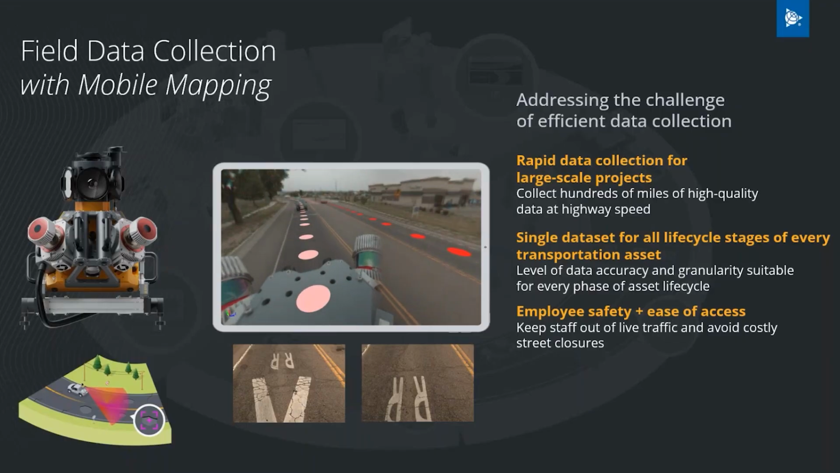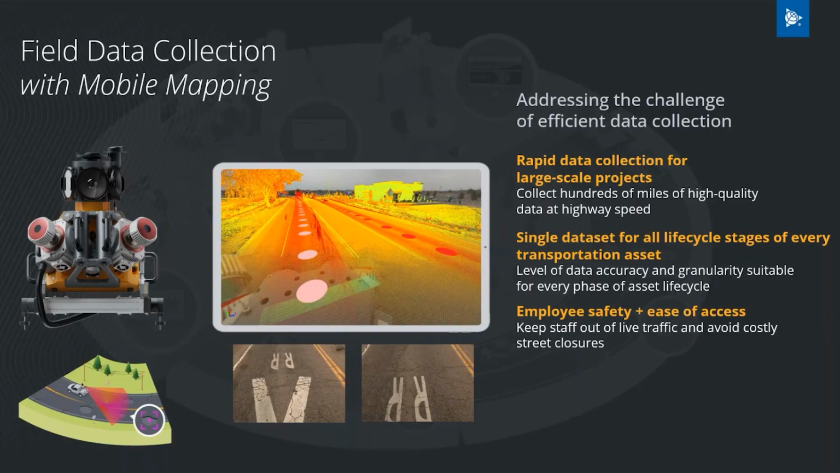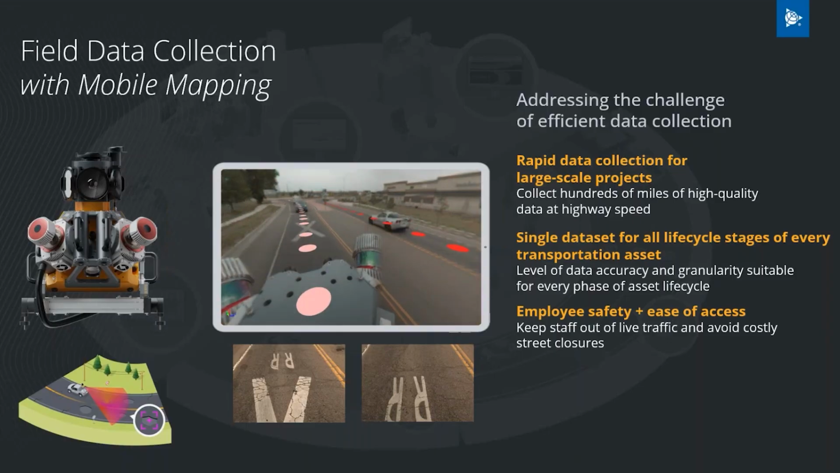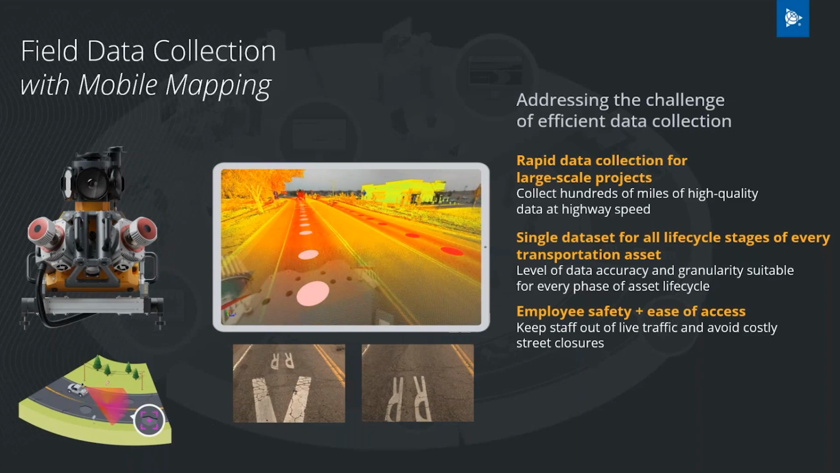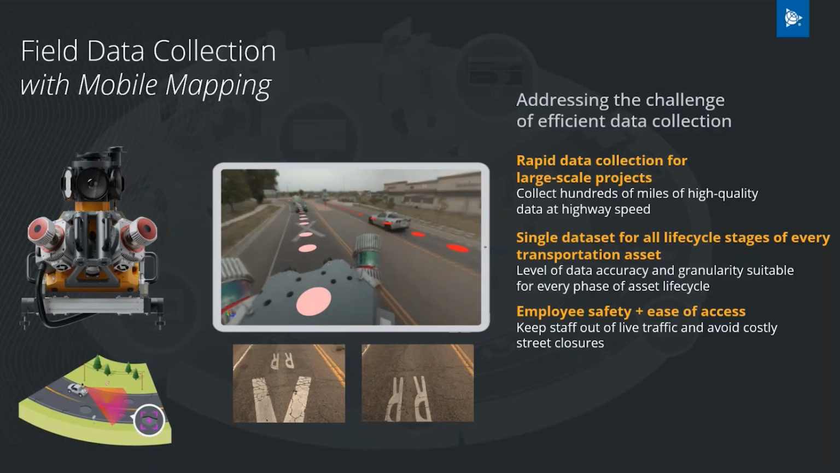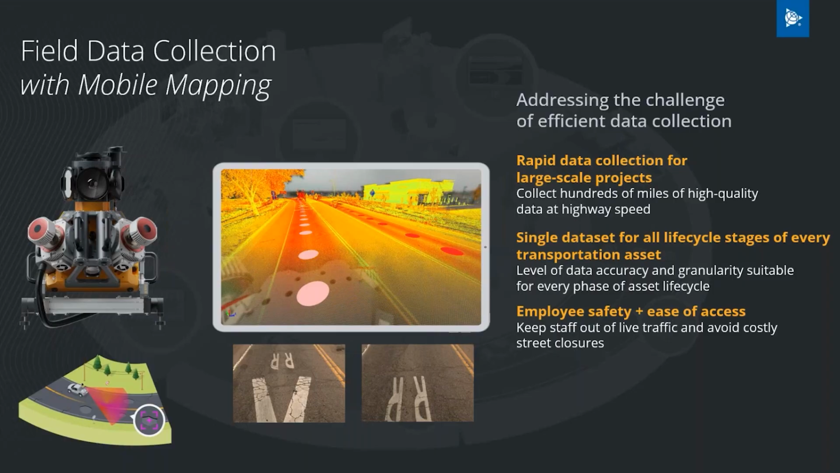And of course, because you don't have to be in the active traffic, you keep your employees safe, right? So you don't need to go outside and verify pavement condition. You can sit in your car, collect the data, come back to the office and process this data. No need to be in the active traffic. You can also avoid road closures. Again, you're just on the highway in your vehicle, you're just driving, collecting the data. No need to close the road to inspect pavement and to evaluate its condition.